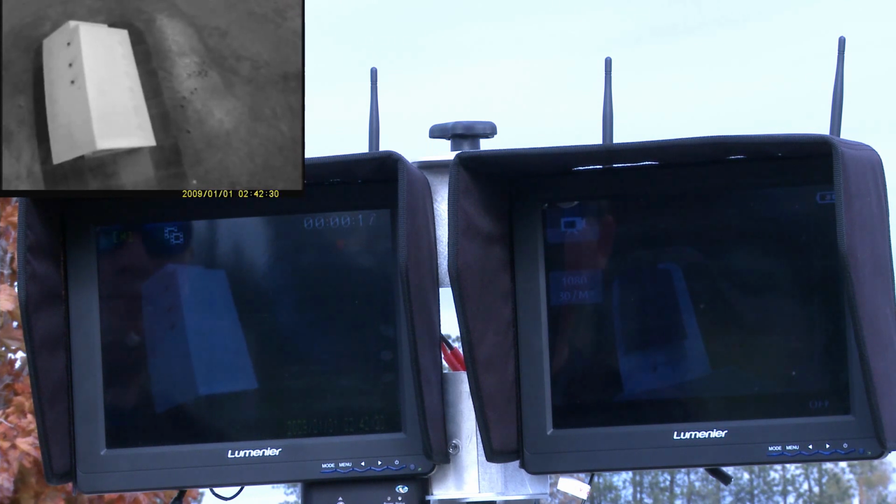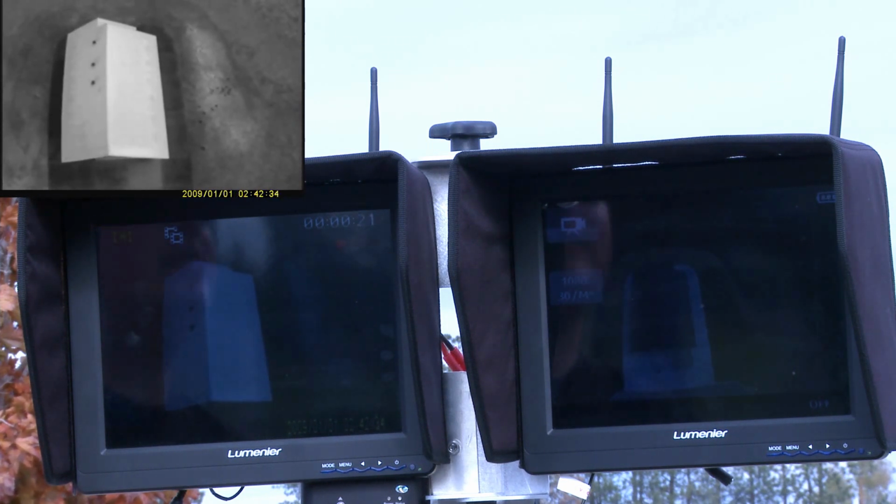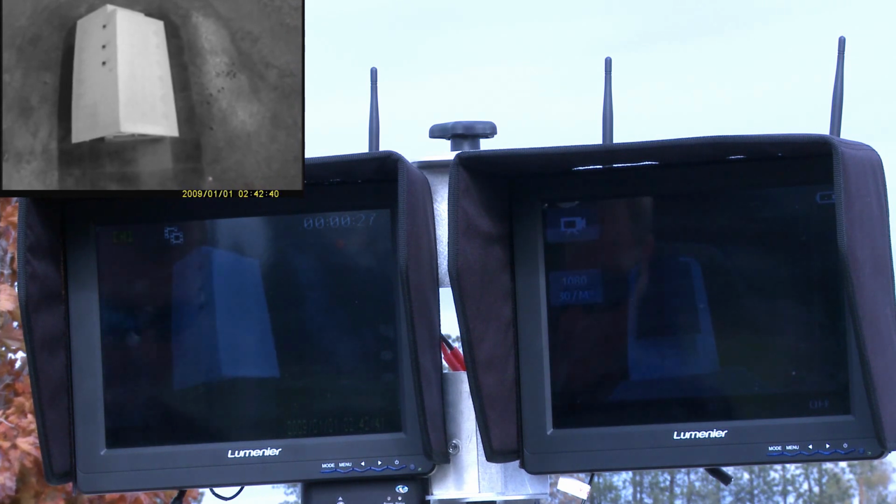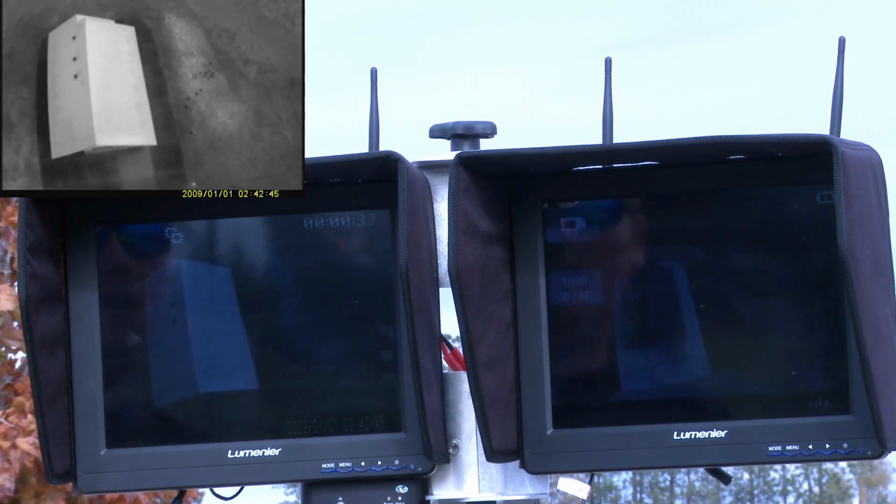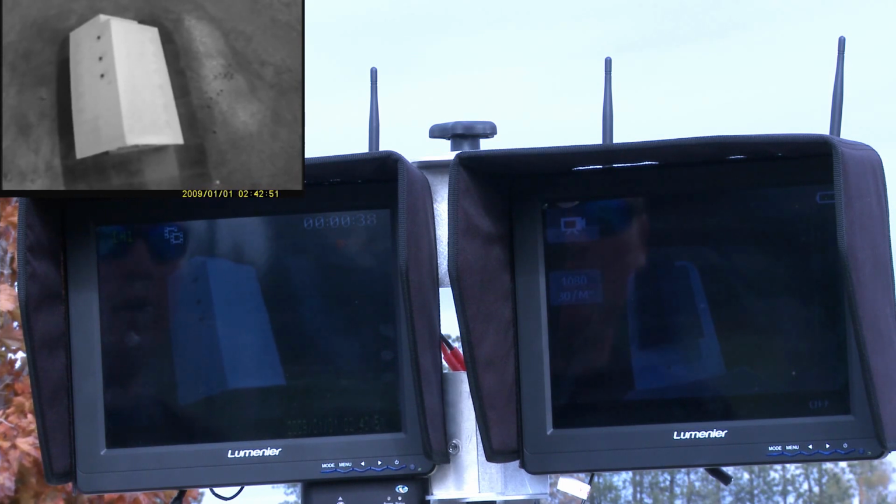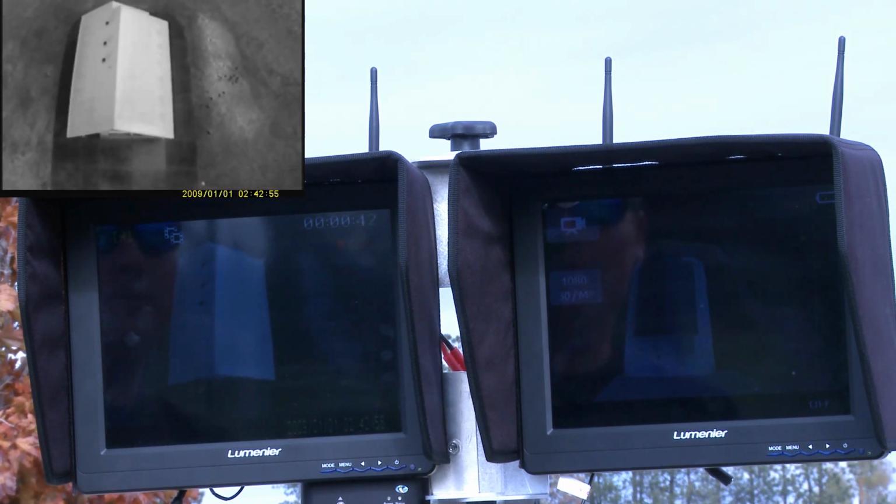So you can see we got a nice little heat signature off of the roof of the building, and then we can see the color live image off the GoPro camera. That looks really good as well. So this is real useful to identify any odd situations that may be going on for fire and rescue, or for locating a heat signature that you're trying to spot.